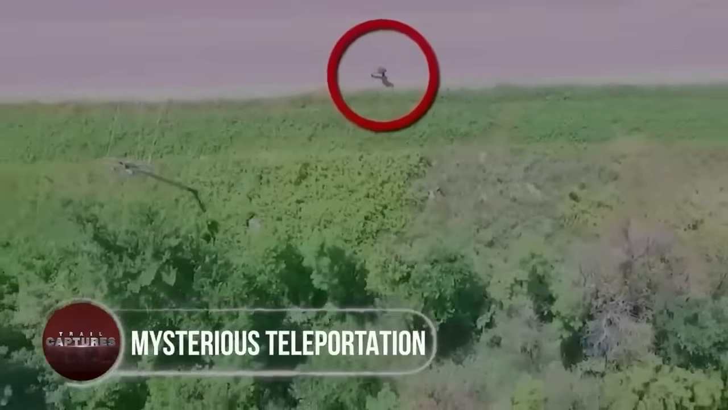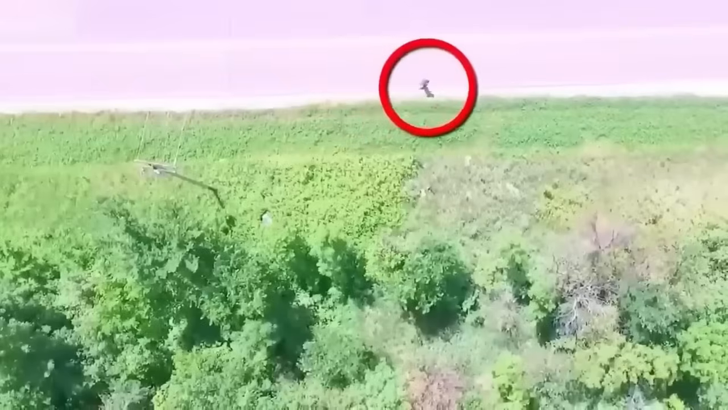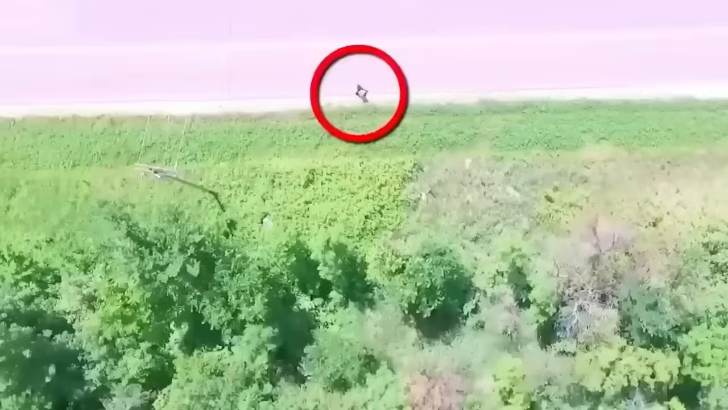Mysterious teleportation. In this intriguing video recorded by a drone in the United States, an extraordinary claim of teleportation unfolds before our eyes. Initially, we observe a man casually strolling by the roadside when, astonishingly, he suddenly disappears into thin air. The mind races with questions. Where did he go? And how did he manage such an incredible feat?